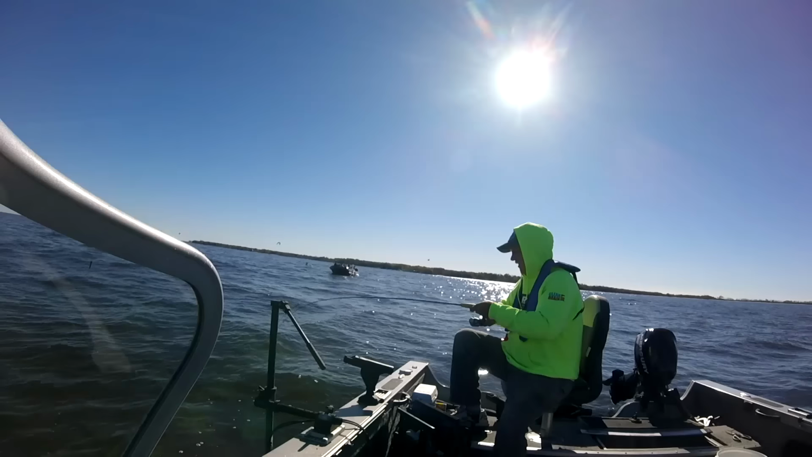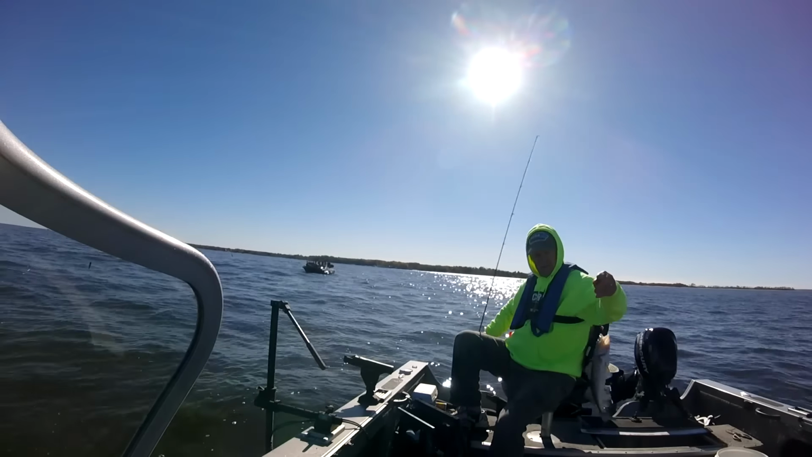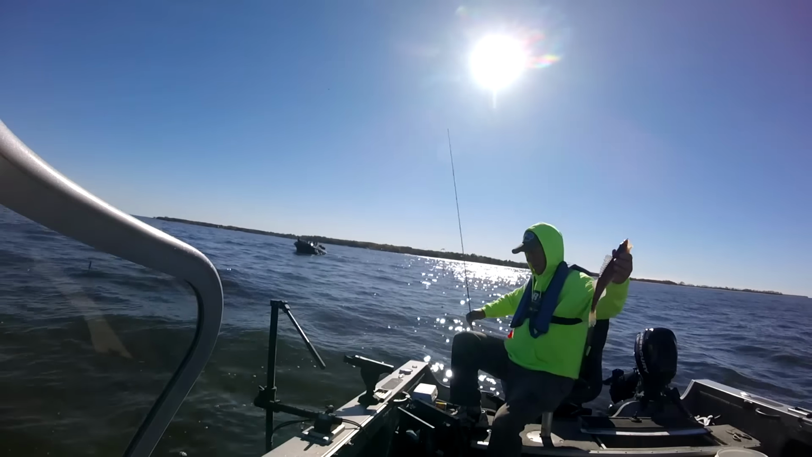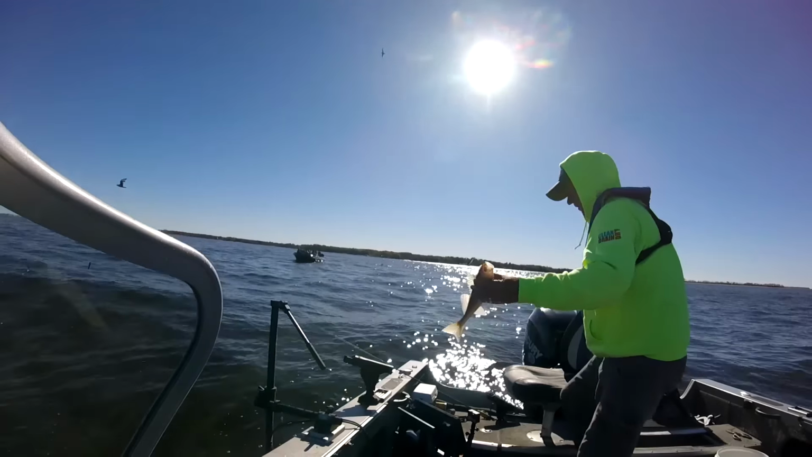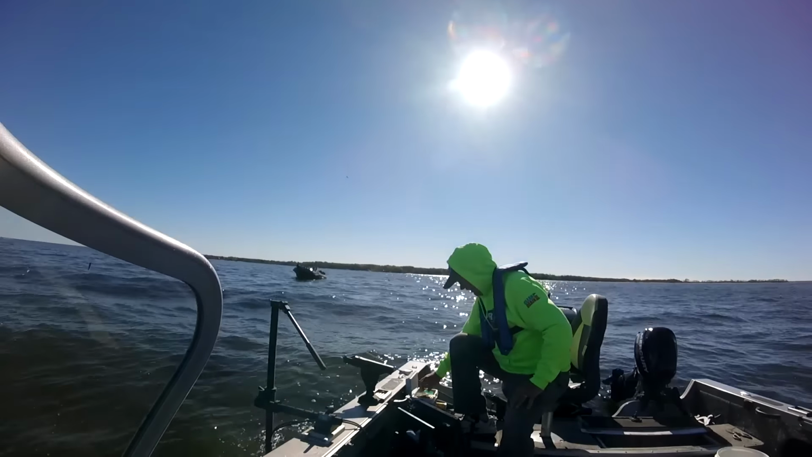This is nicer. Well, this is a sauger that definitely keeps. I'll measure this one, but this one's over 14 inches for sure. Right at 14 inches, nice thick ball sauger.